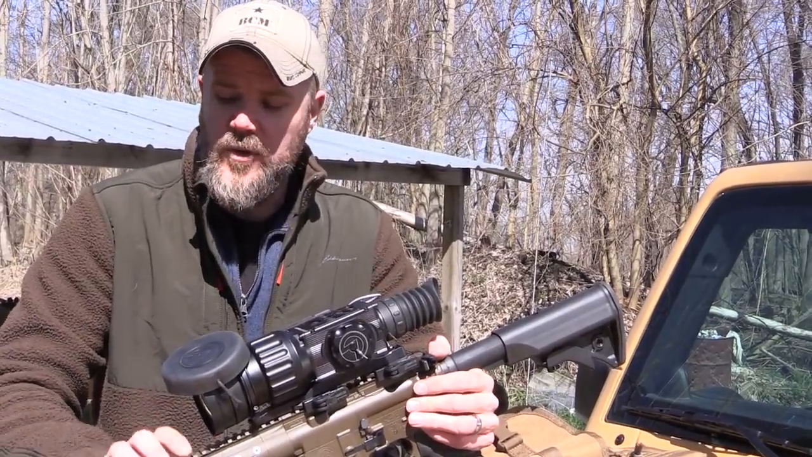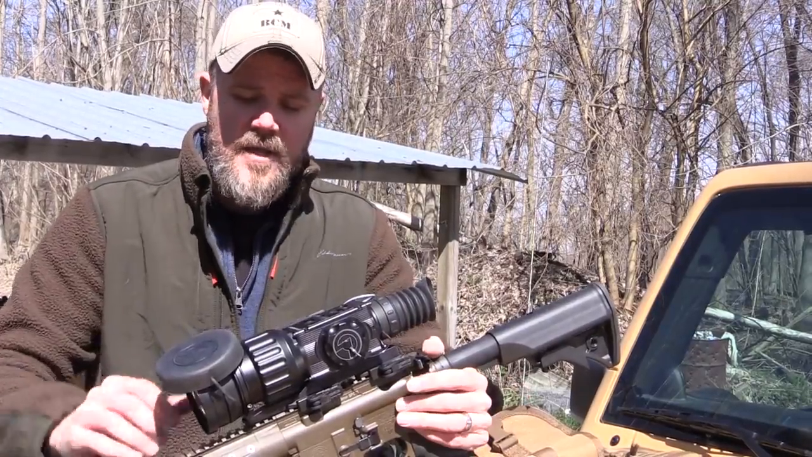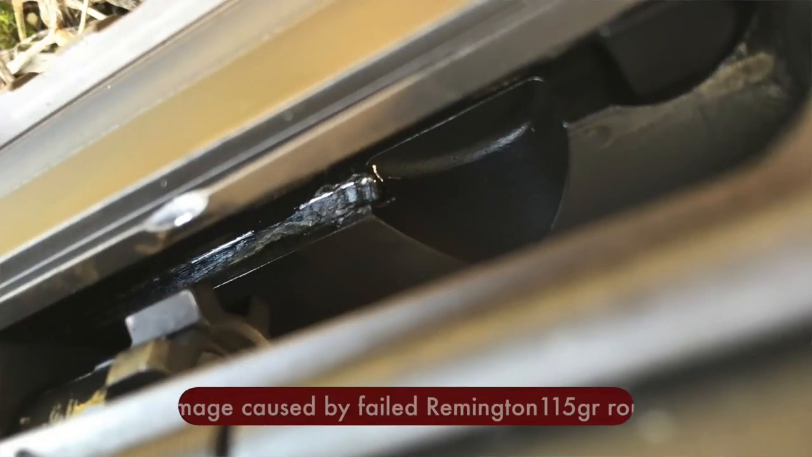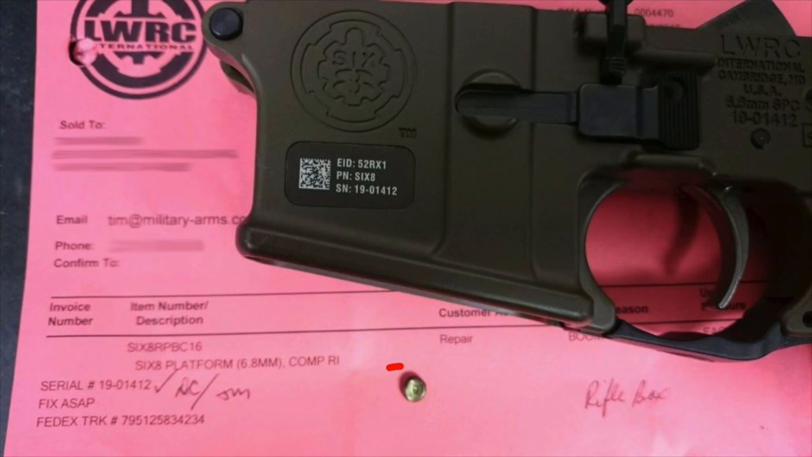The 6.8 was a natural progression for me to give this rifle a try. So far, I'm very happy with the gun. The only problem that I've had previously was that I fired some Remington 115 grain ammunition in it. The primer popped out of its pocket, got up into the bolt cam pin section, and forced the rifle to malfunction in such a way I actually had to send it back to LWRC to get it unscrewed up.